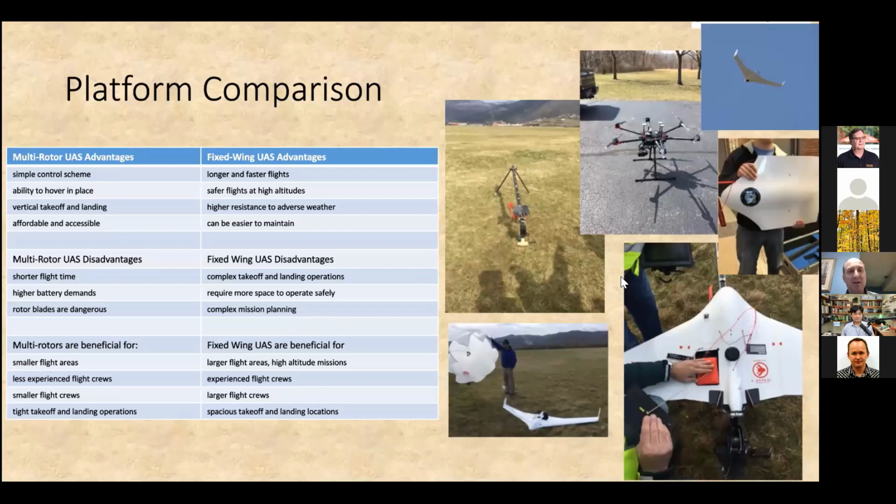For platform comparison, when we look at multi-rotor versus fixed wing, you have advantages and disadvantages of both. With multi-rotor, the advantage is that they're much more nimble, but you also have to take into account that they have a shorter flight time and higher demands in terms of cost and replacing those batteries.